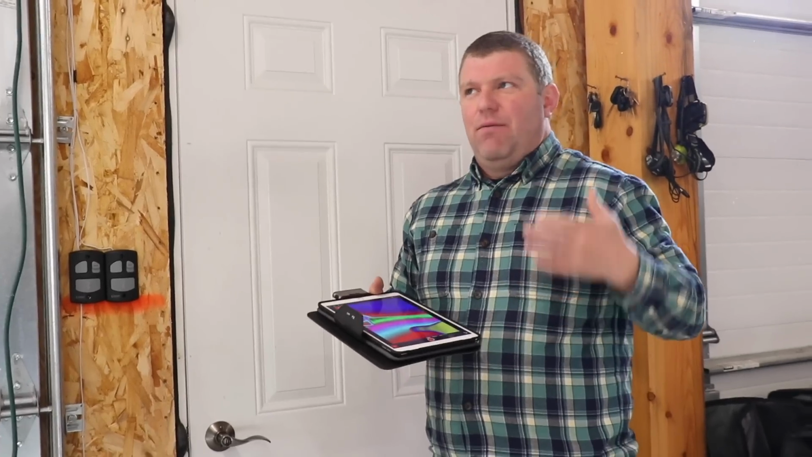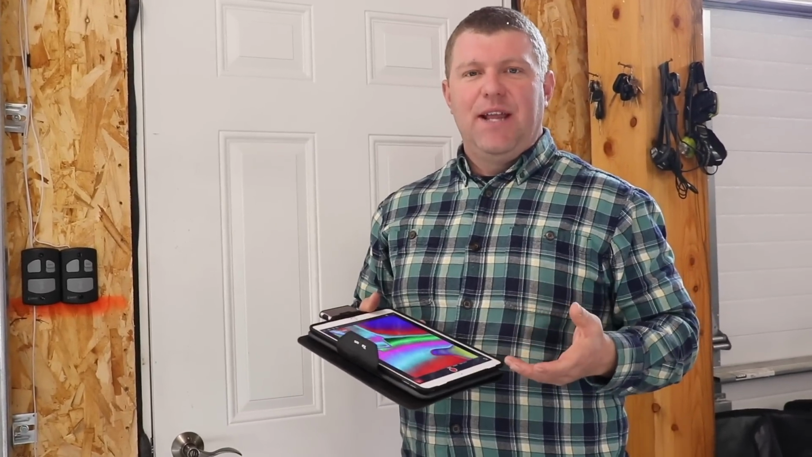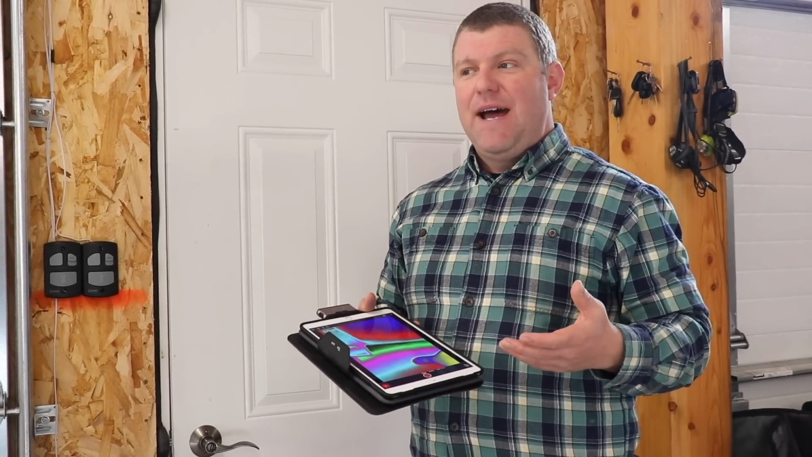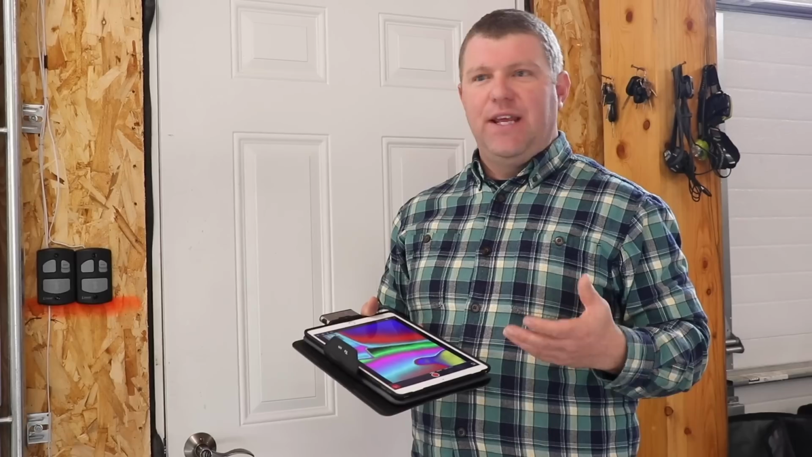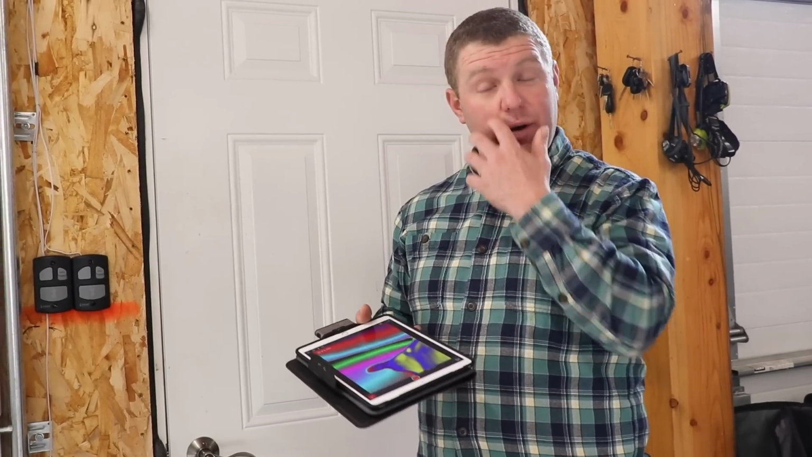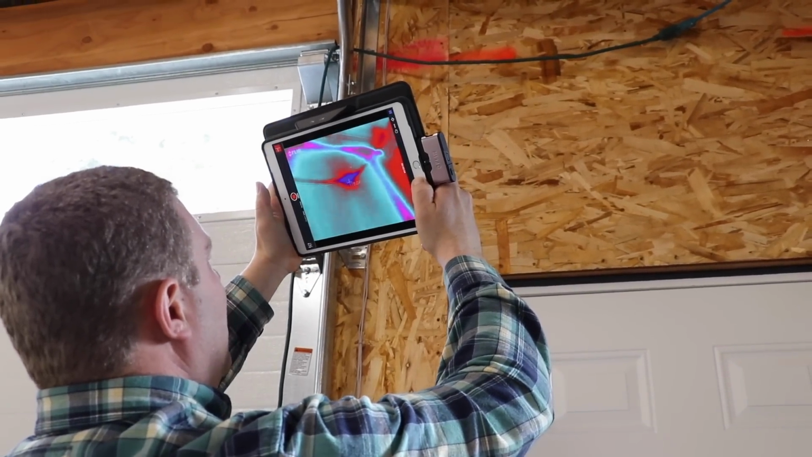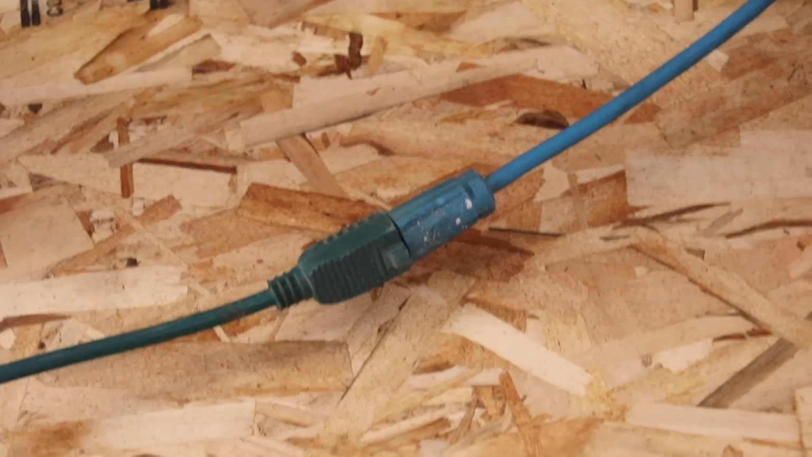Something that maybe isn't immediately obvious is how a camera like this could be a safety device. For example, if you have extension cords or things that are run long distances, how can you really be sure that those things are not creating a fire hazard or that they're working properly? For the time being, we've been using an extension cord quite a bit in the house as we work on getting our permanent wiring completed.